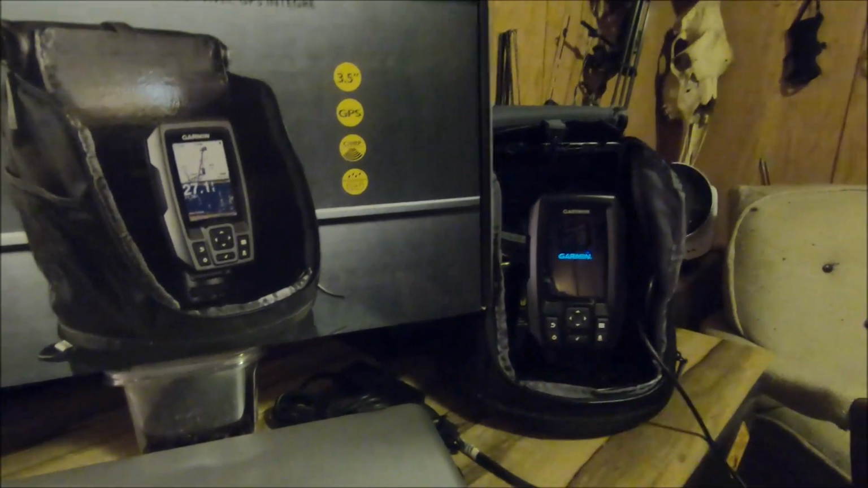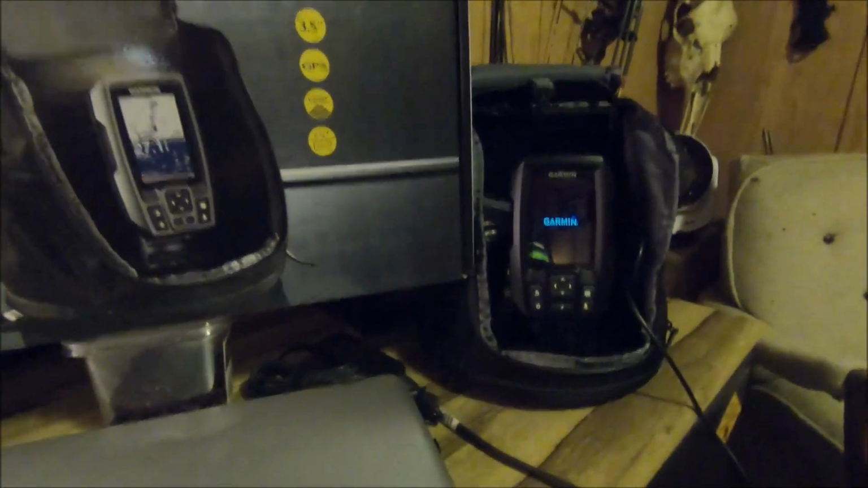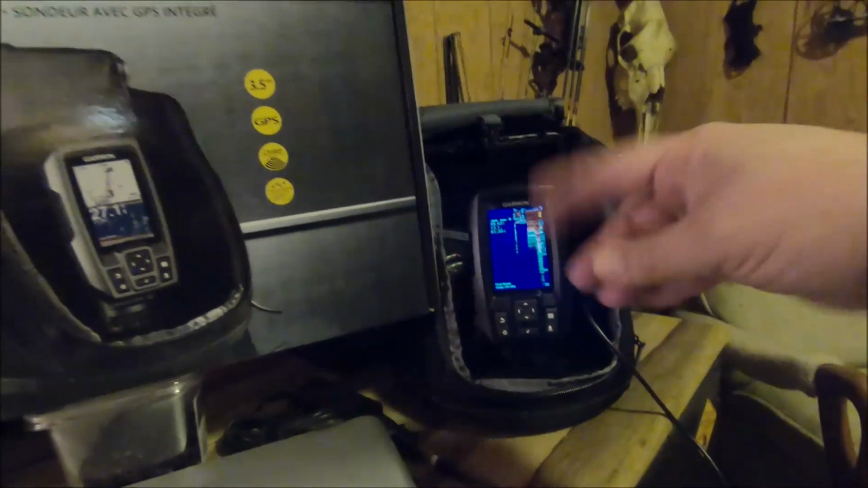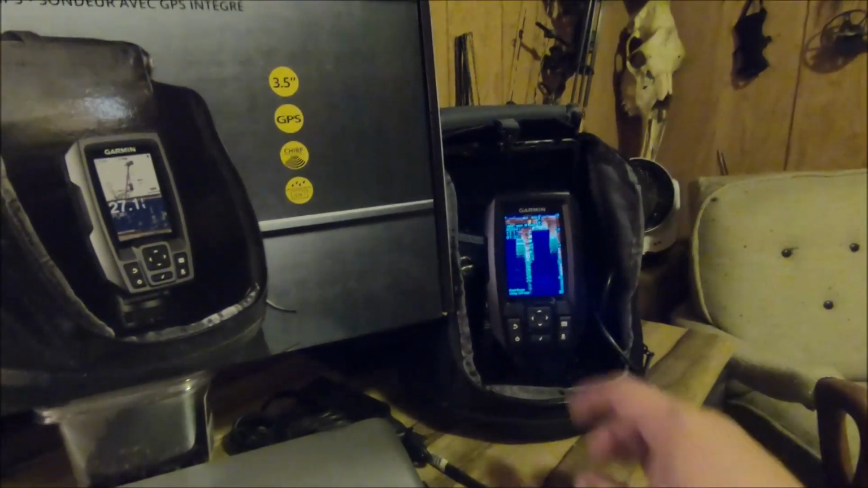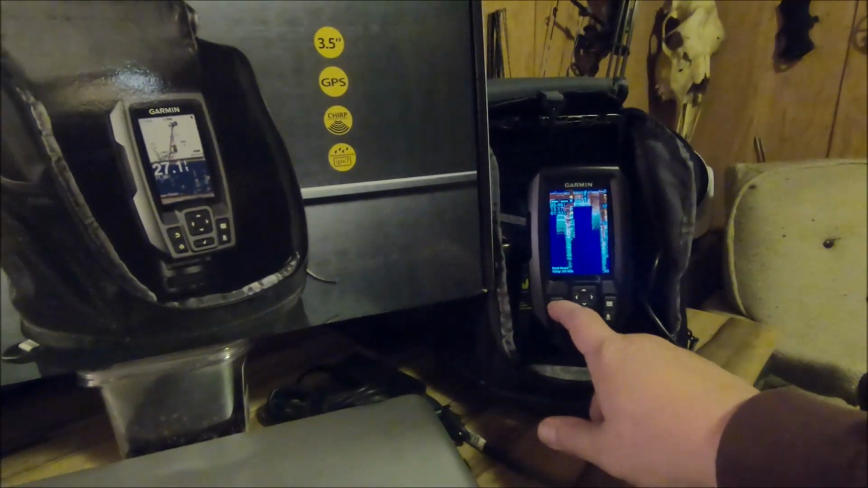I'm going to turn it on. You can see a little bit. Now I've got the transducer in a 5-gallon bucket of water, so it's not going to give me any accurate indication of what's what. But we used it in traditional mode. The thing worked really good, and it's got multiple modes.